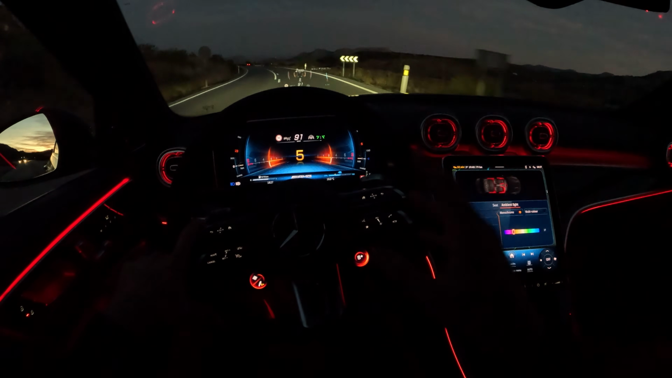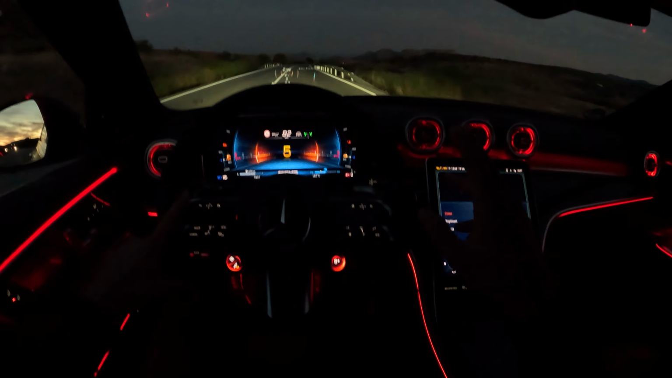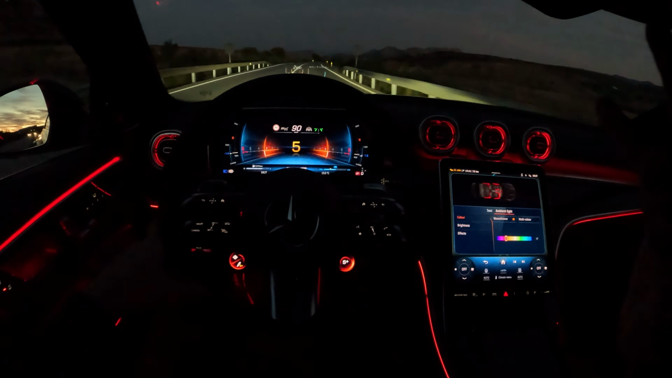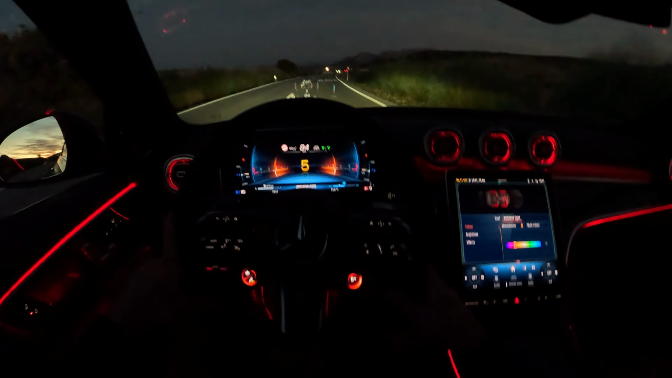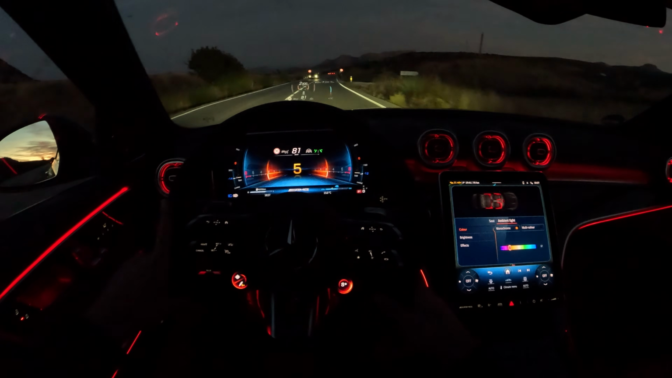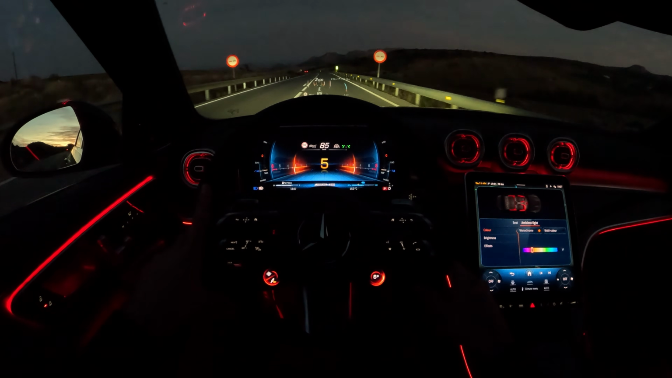And I'm promising you, I will be driving the C63 SE Performance on the German Autobahn, and we will be doing the VMAX. We will be doing some proper starts, some 0 to 100 runs, some nice sound drivings. I will also mount the GoPro outside so you can hear a bit of that.